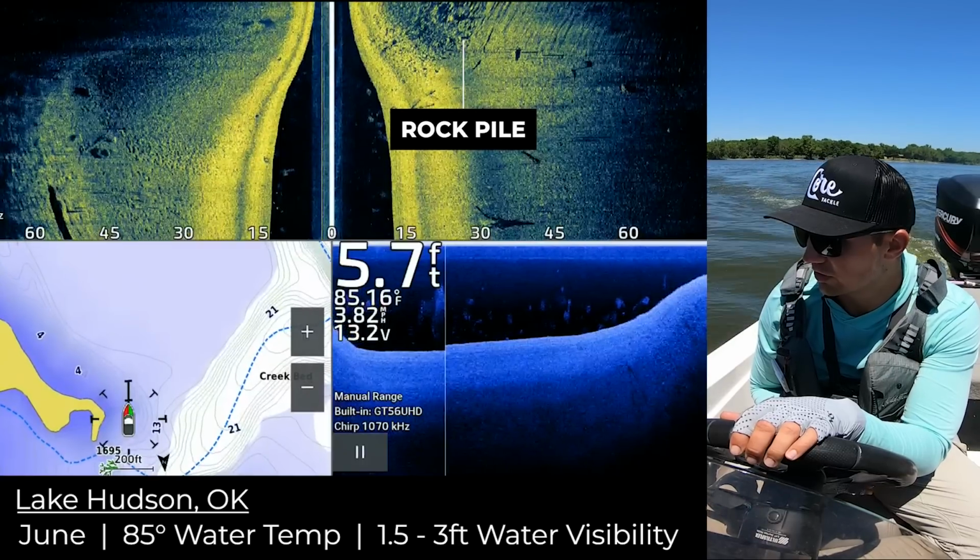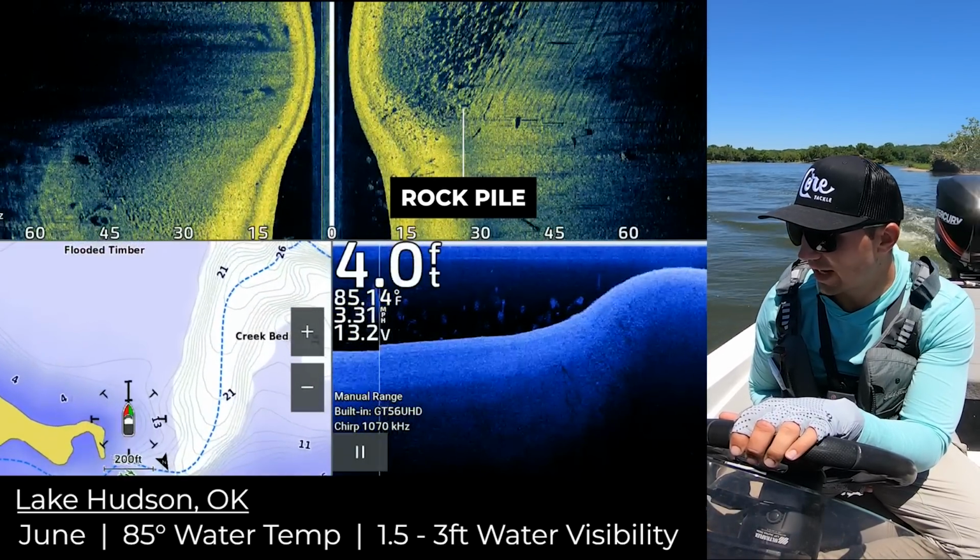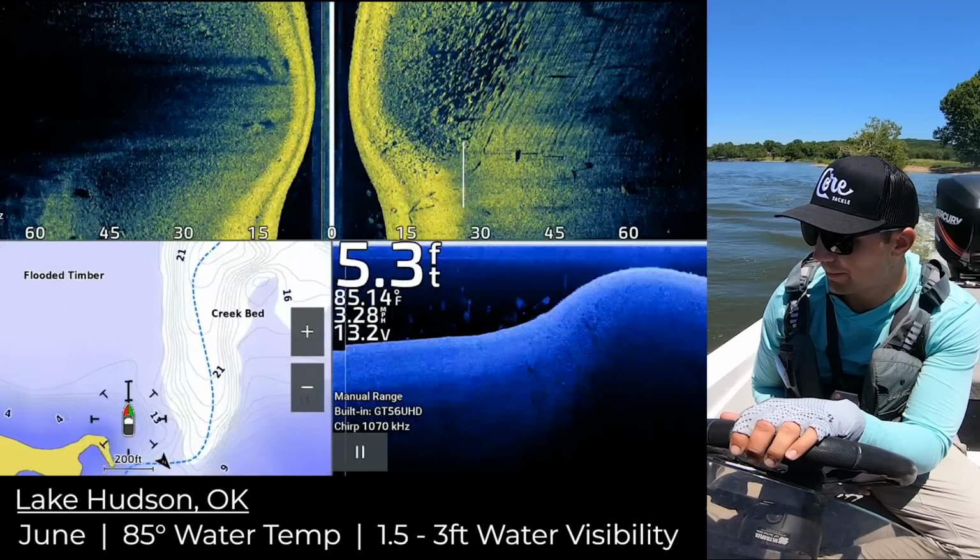Here's another rocky spot, as you can see, coming up. Kind of see it on the mapping a little bit too. See, this is exactly what we're looking for. A little rocky spot.